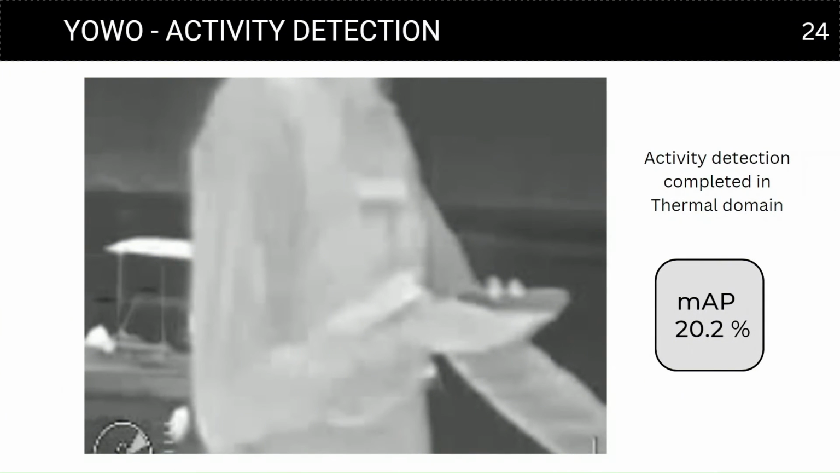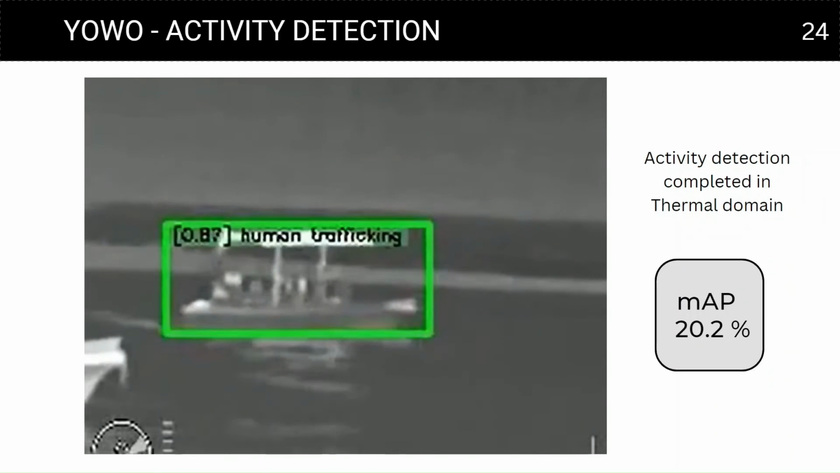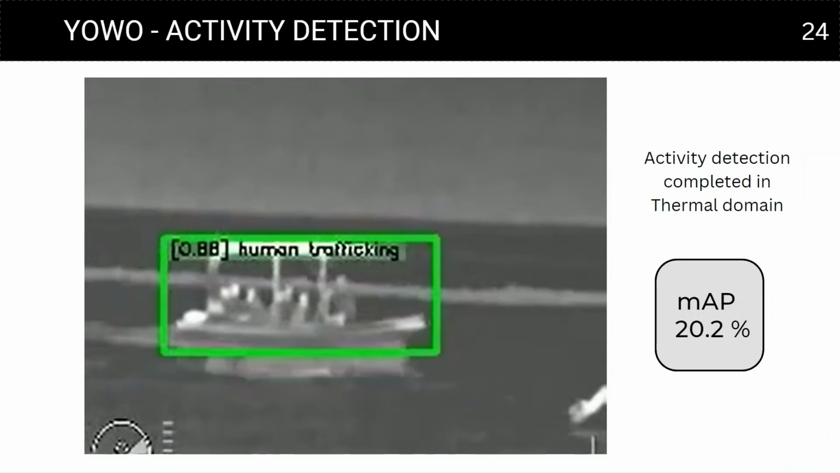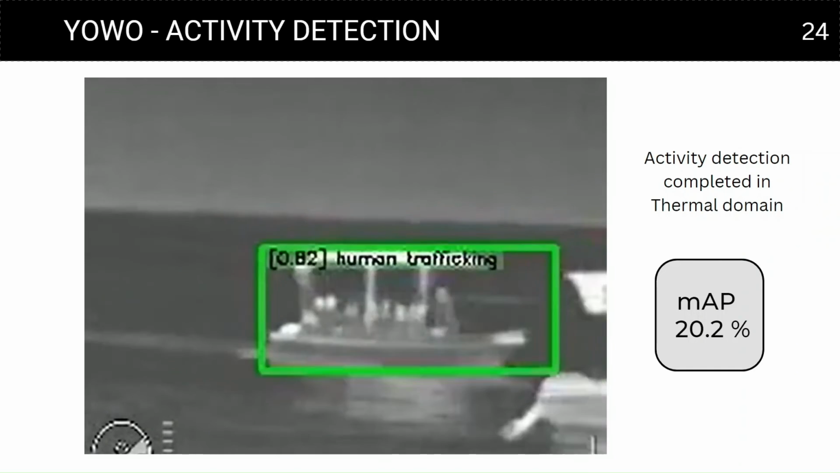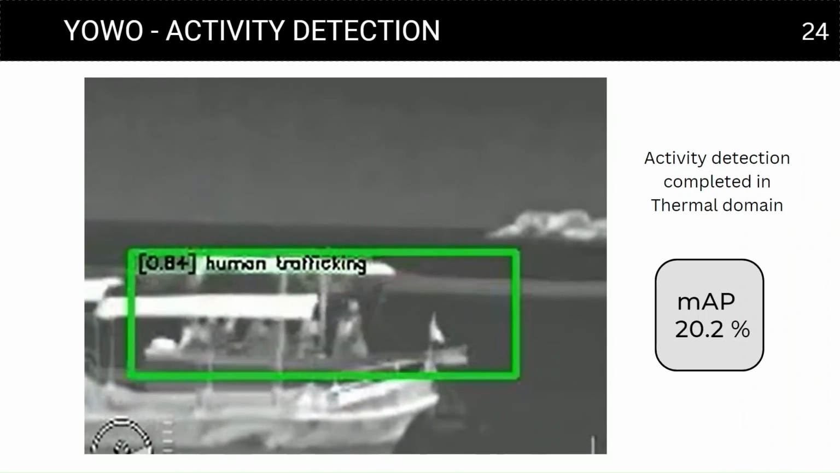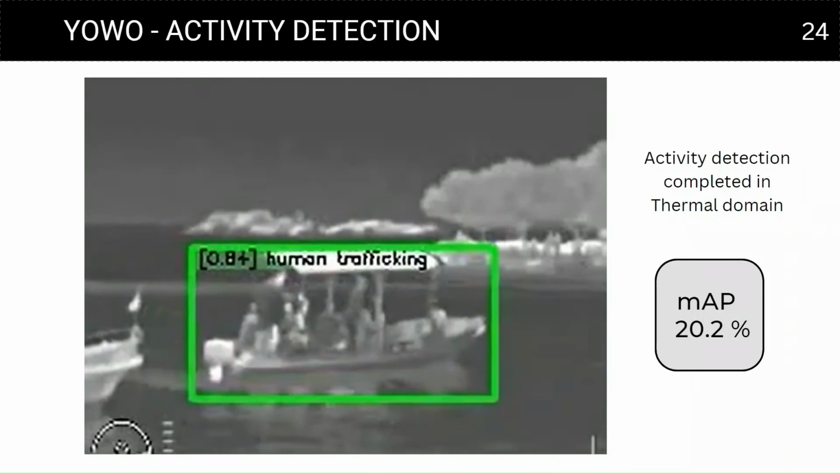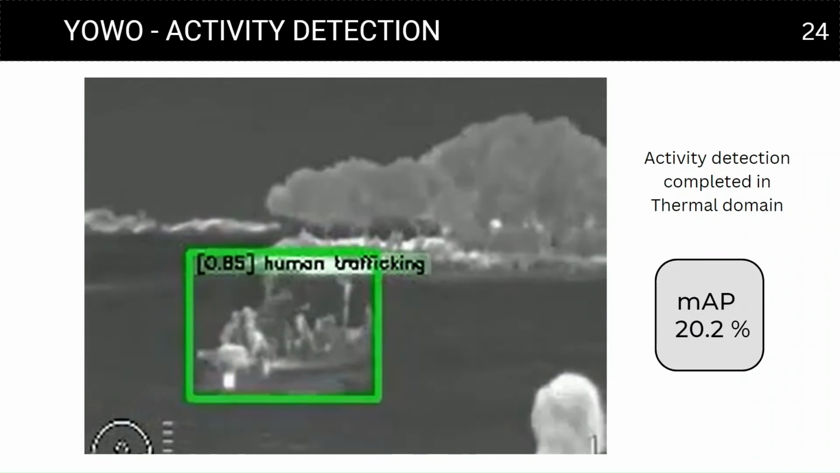The next main part of our project is adapting the YOLO algorithm to detect activities such as human trafficking and swimming in the thermal domain. We successfully completed that stage as well. As the final step, we are in the process of publishing two conference papers.